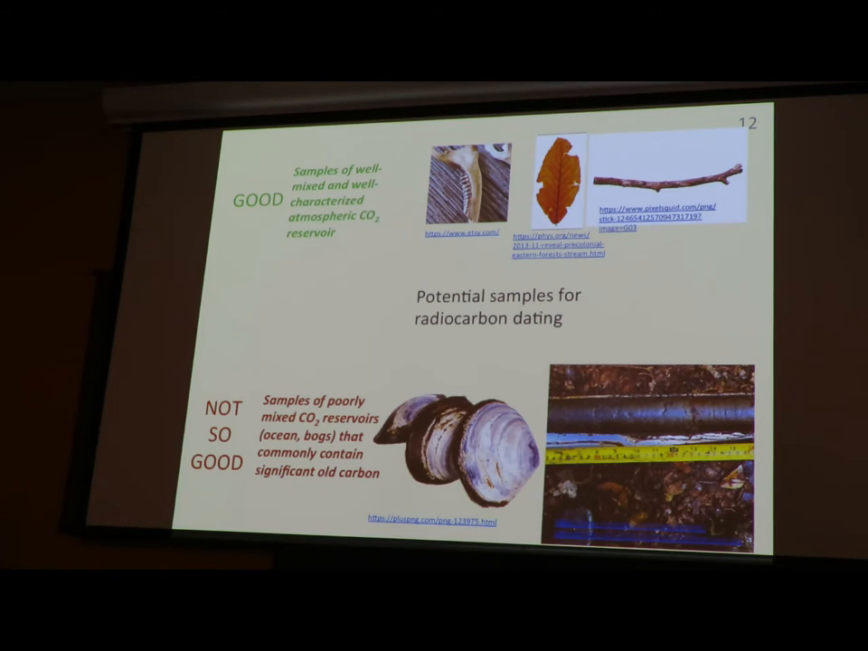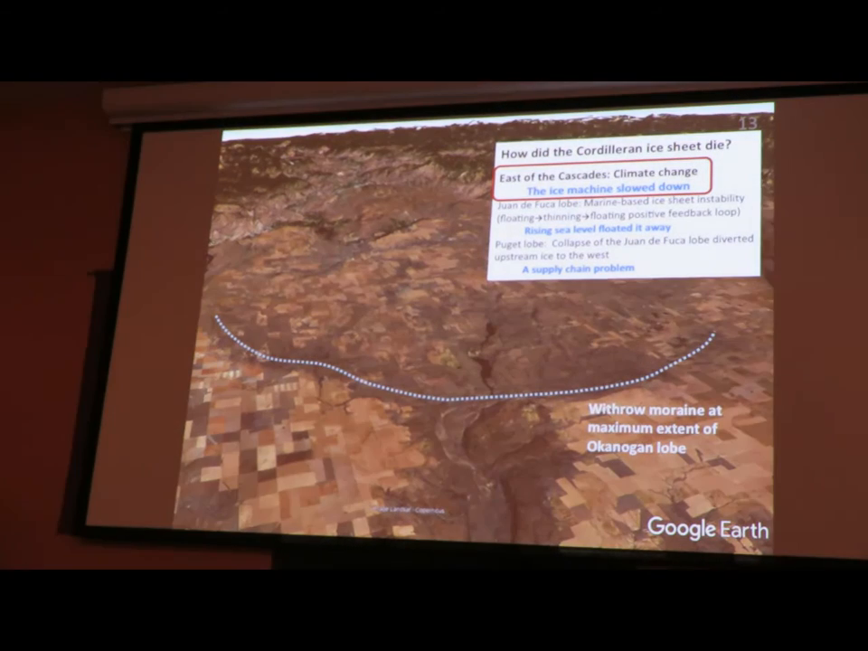Pond scum is a little more problematic, but it's clear in many cases that we get pond scum ages that are too old. And so one of the things that I'm going to do, that a few of you will recognize in this talk, others you won't, is ignore a lot of published radiocarbon ages because they're from shells and pond scum. So, now with that as background, how did the Cordilleran ice sheet die?